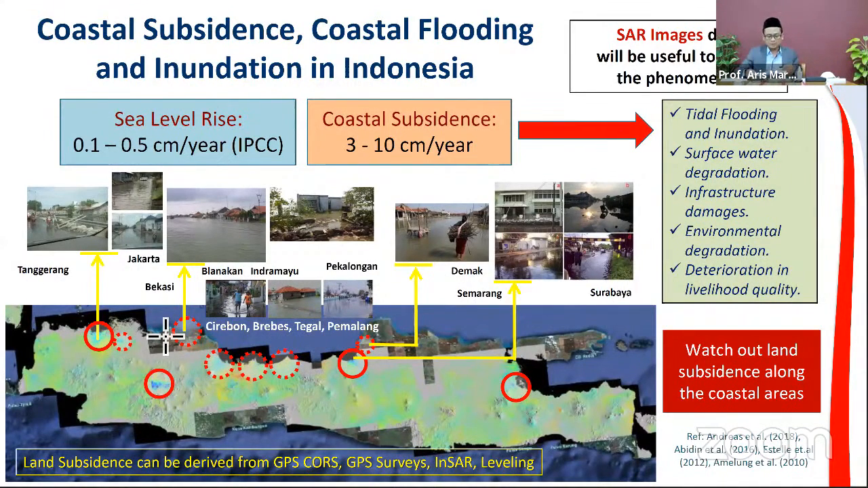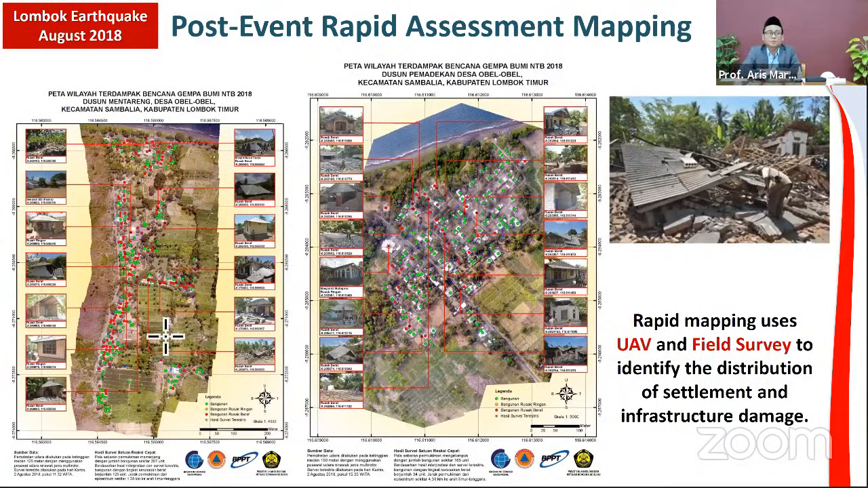The second, we are also contributing to post-event rapid assessment mapping, for example, after the earthquake in Lombok in August 2018. For this rapid mapping, we used the unmanned aerial vehicle and field survey to identify the distribution of settlement and infrastructure damage.